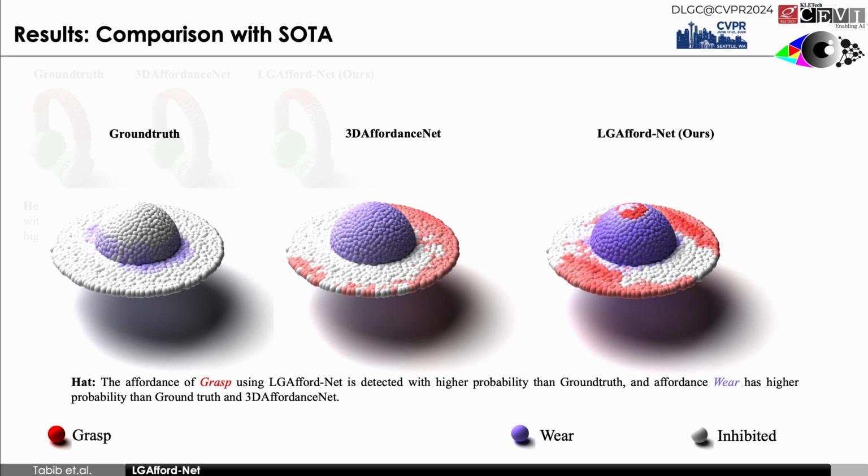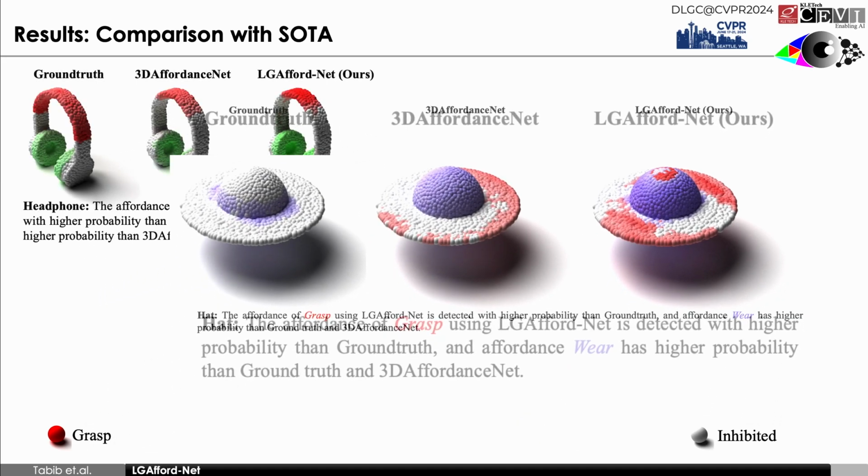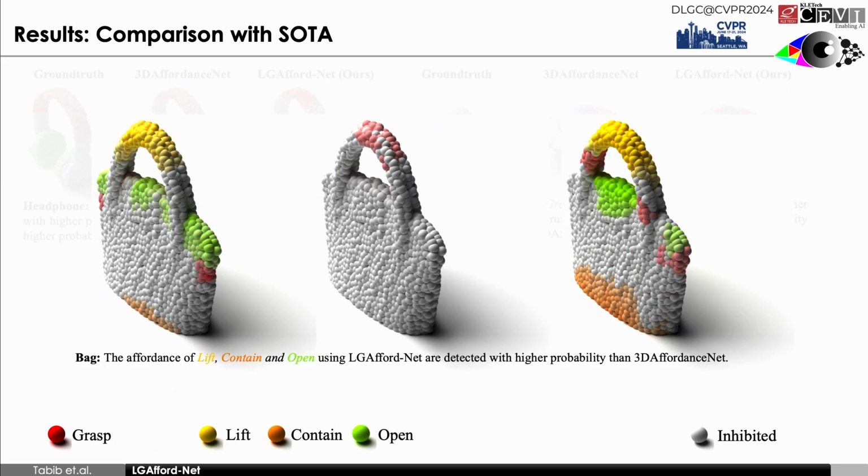On hat, we see that the grasp part is detected with higher probability by LGAffordNet, which is missing in the ground truth. For a bag, the lift part is detected by LGAffordNet but is missing in the SOTA.